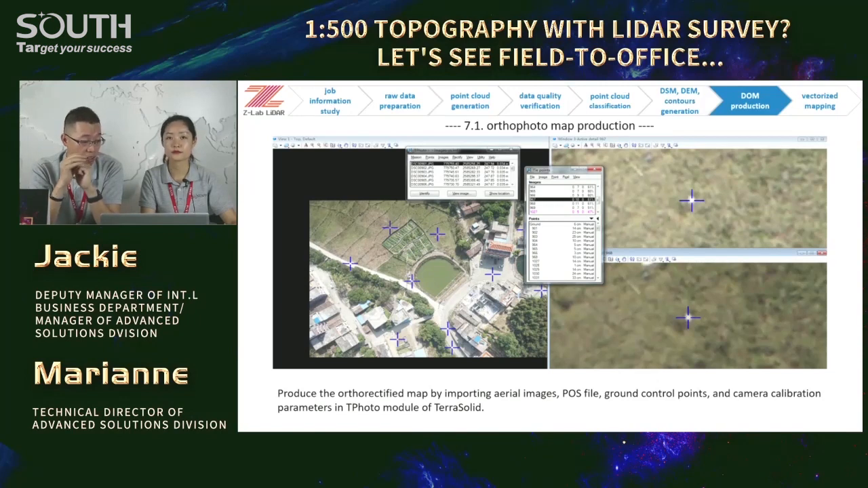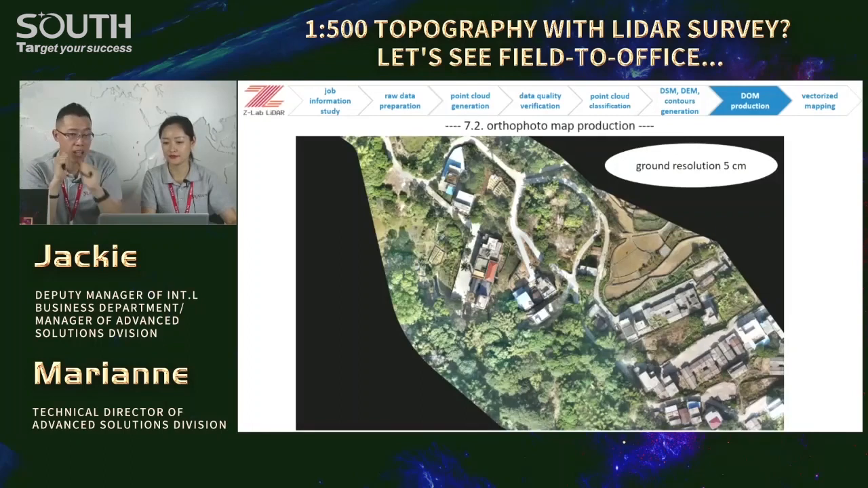By the way, can we use Sky Photo or other photogrammetry software? Sky Photo is from us. Yes, my answer is definitely yes. Sky Photo, Pix4D or PhotoScan will do. However, in lasergrammetry, orthophoto is usually considered as a byproduct, not the major one.